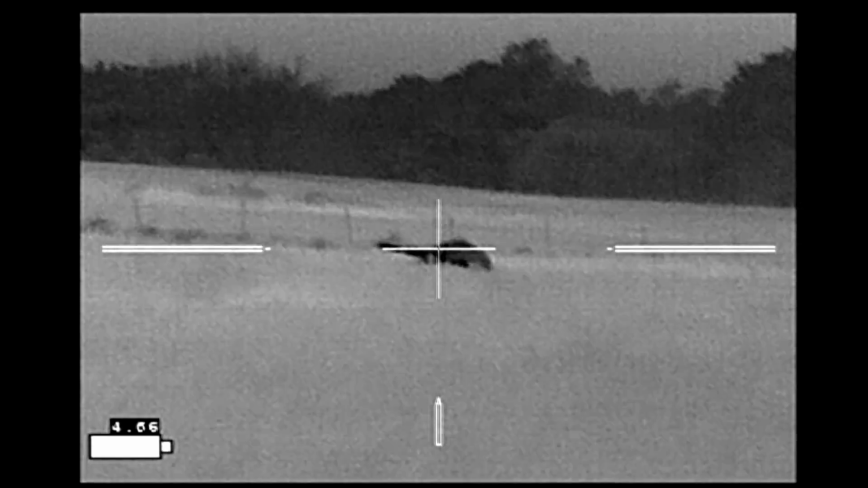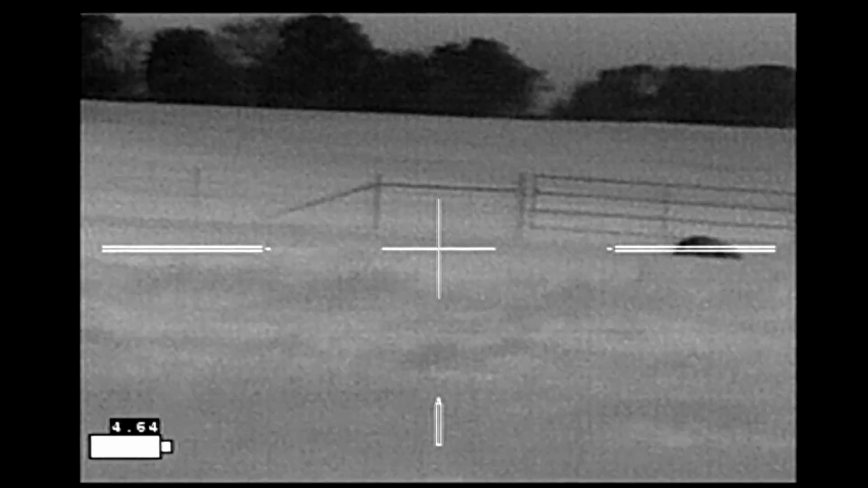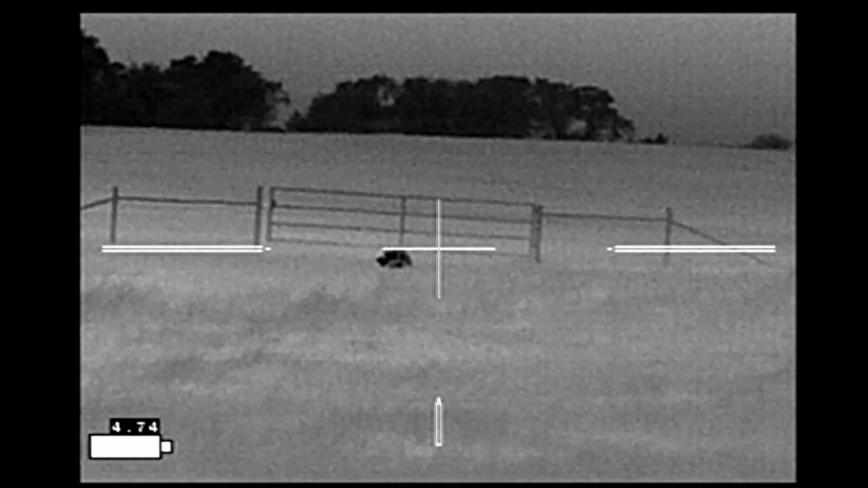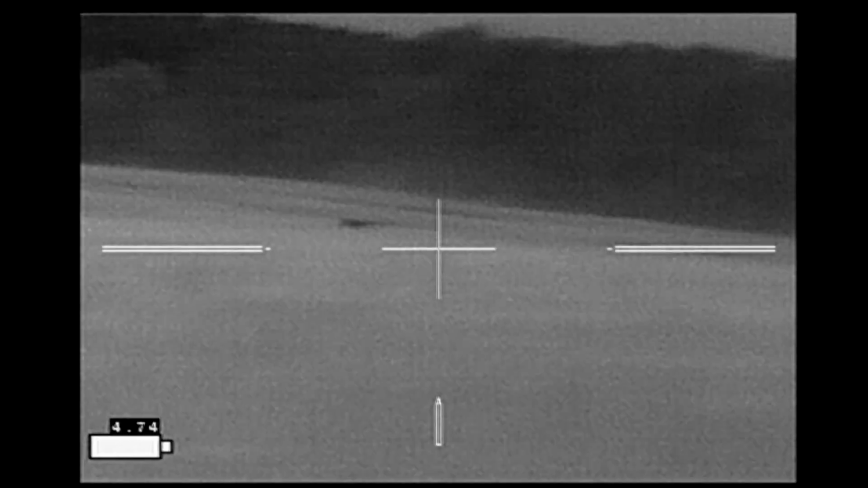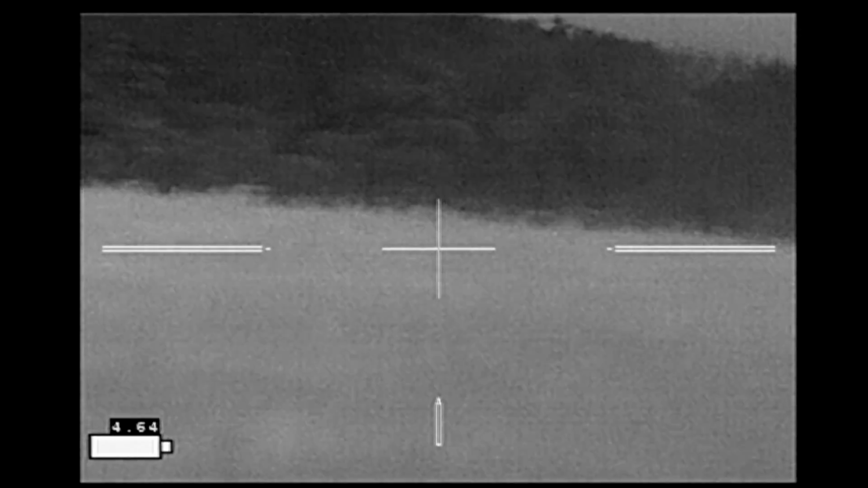I hear movement off to my right, pan over. Back to the far hog, still moving. And finally. At that point, there are no more targets.